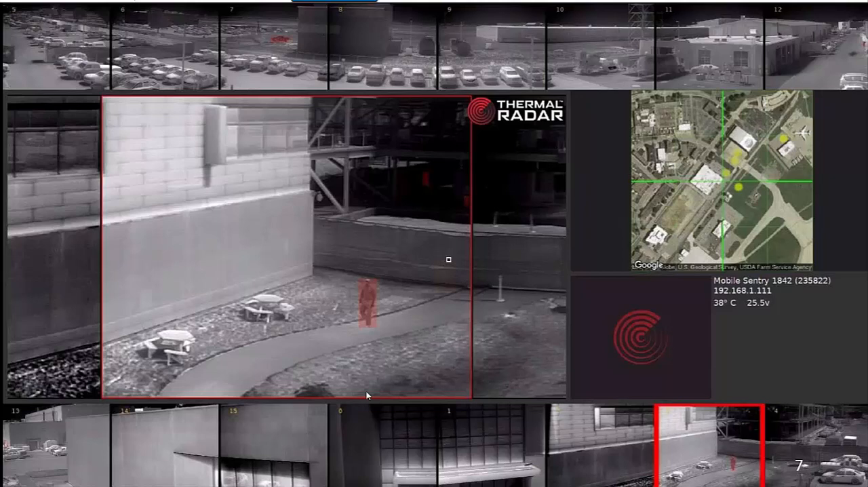So when we spin the sensor like that, it would be very difficult for someone to keep up with the sensor and watch it all the time. So we display the camera feed out of a thermal radar through this graphical user interface. This GUI shows you 180 degrees across the top and 180 degrees across the bottom. You'll notice that this sensor has 16 stops or 16 fields of view to do a full 360 degree area.